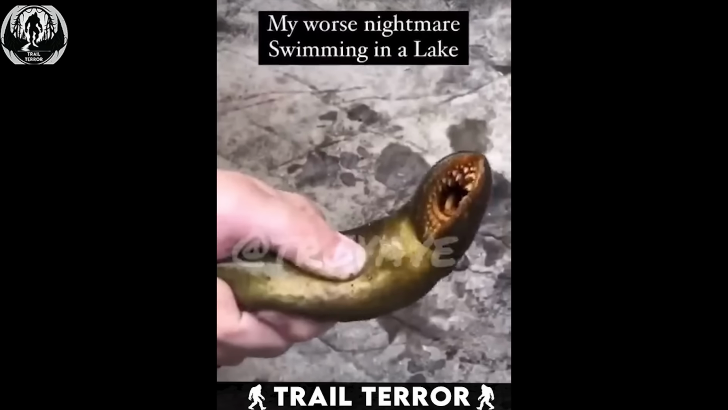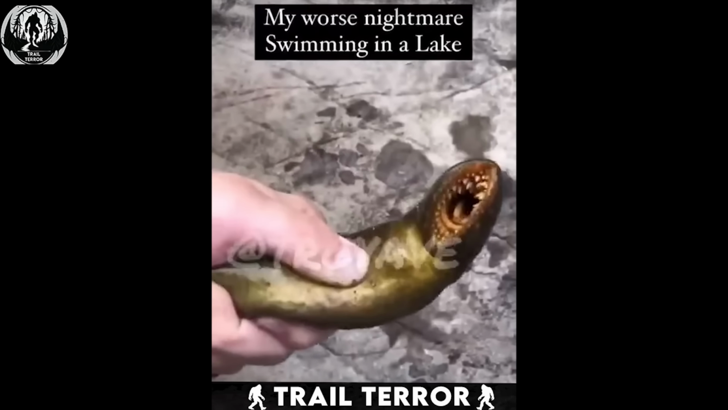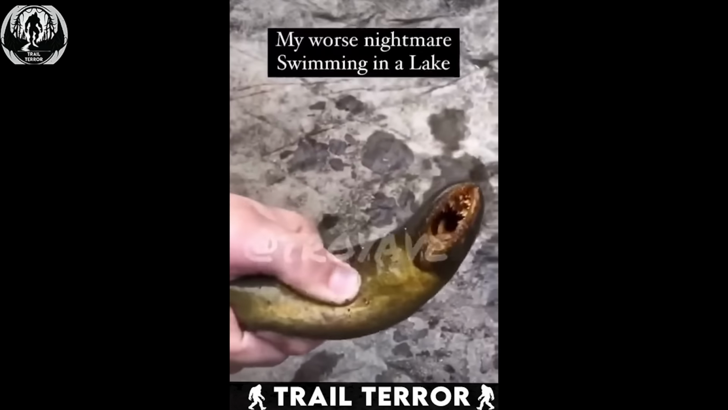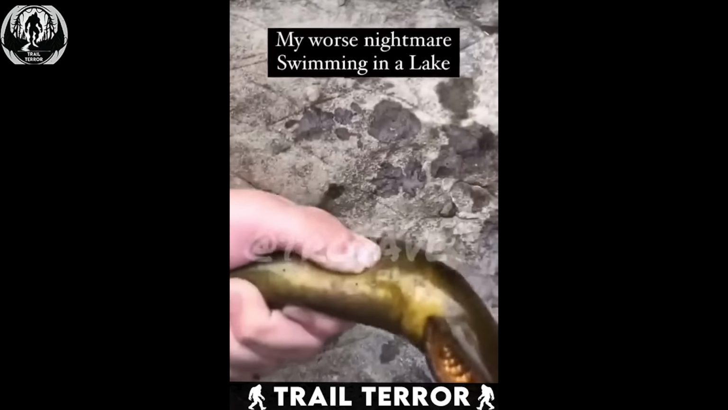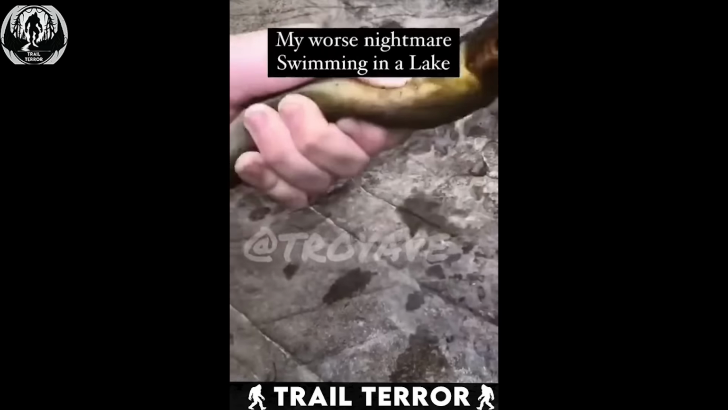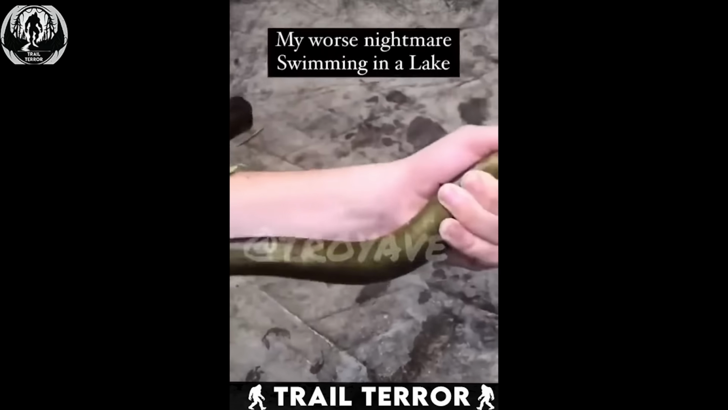A snake-like body with that kind of mouth. No, thank you. This is why I avoid lakes. You never know what lurking horrors might be waiting to suck the life out of you.